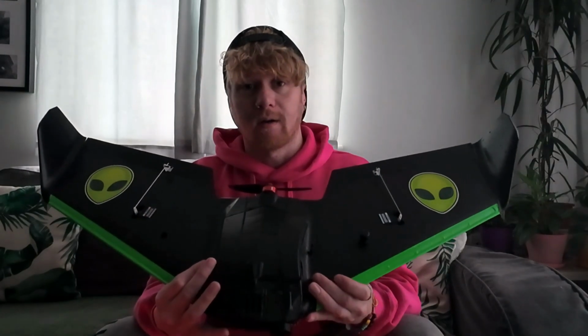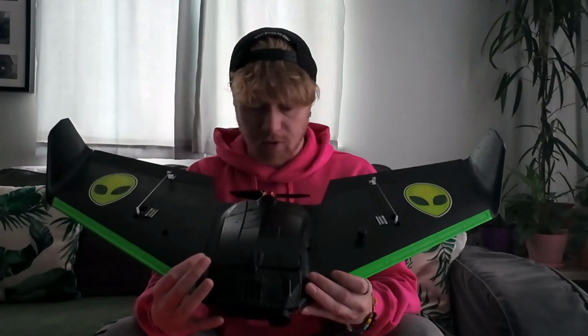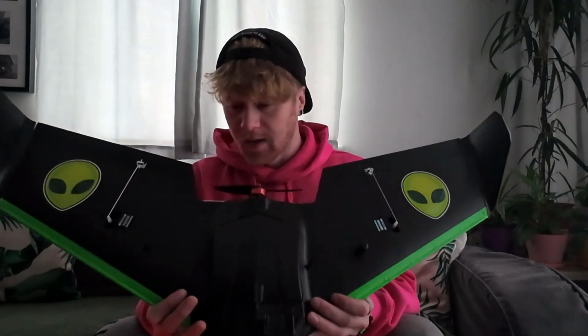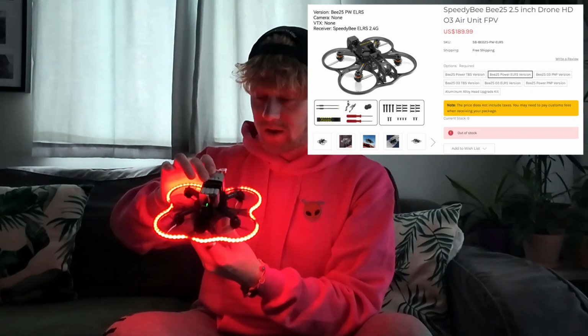I really want to, at some point, try and do a flight over the clouds on a moonlit night. I reckon that would work absolutely amazing. And I want to do some night chase footage. SpeedyB actually sent me this guy here recently. This is the B25 Cineroute pod. As you can see, it's got LEDs all around it. And I've installed a Walksnail Avatar Pro camera on board, which is also a pretty good night vision camera. It's not as good as the Caddx Infra, but it's pretty good.